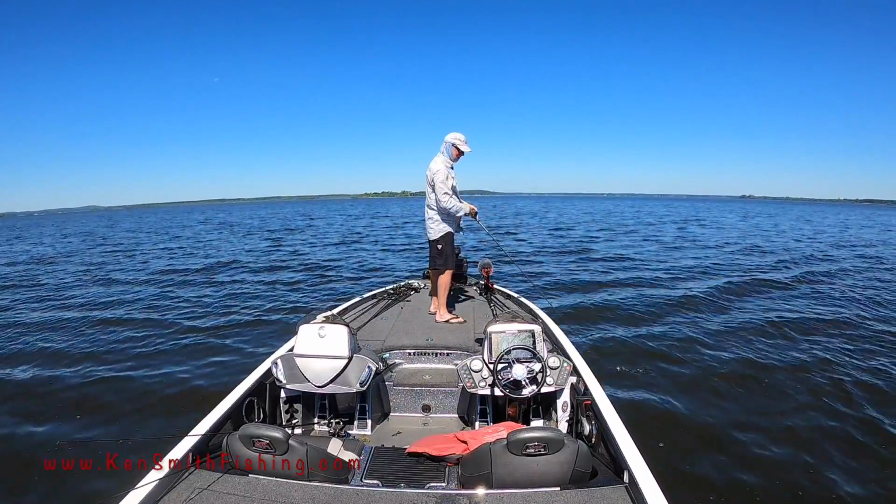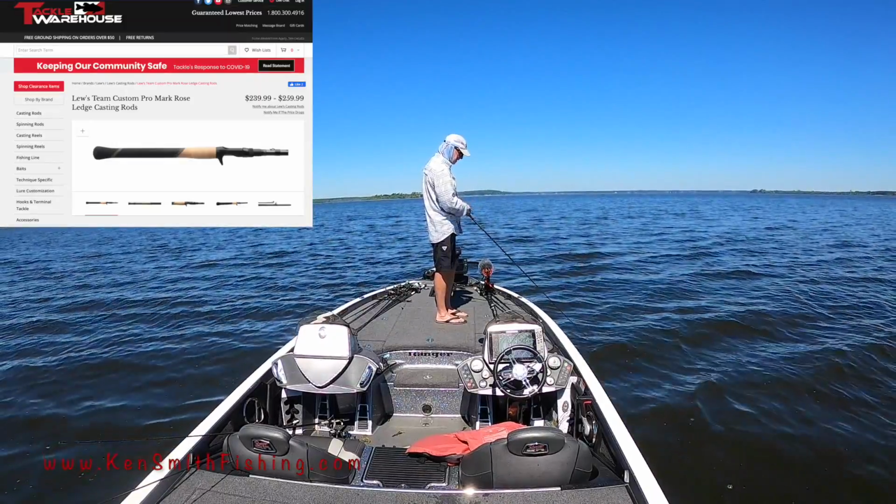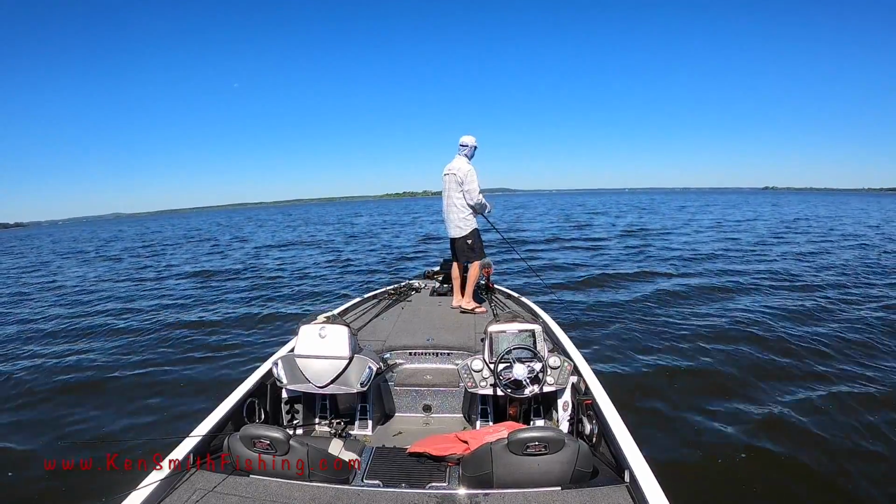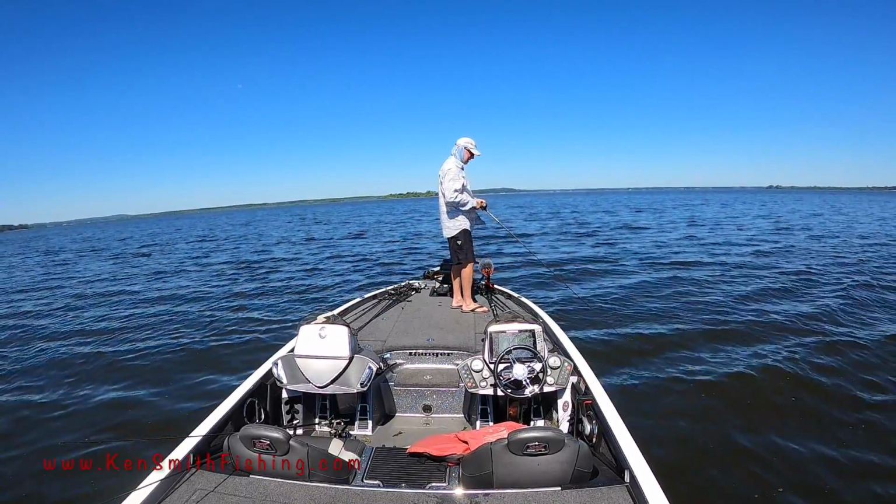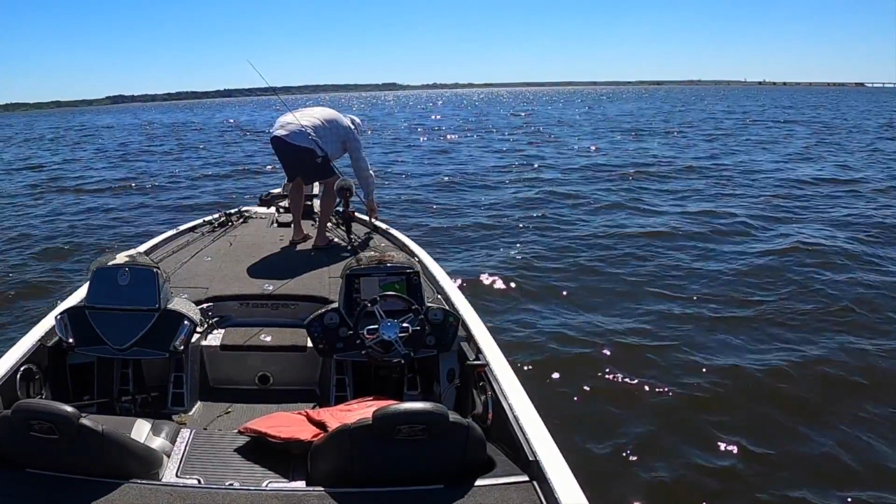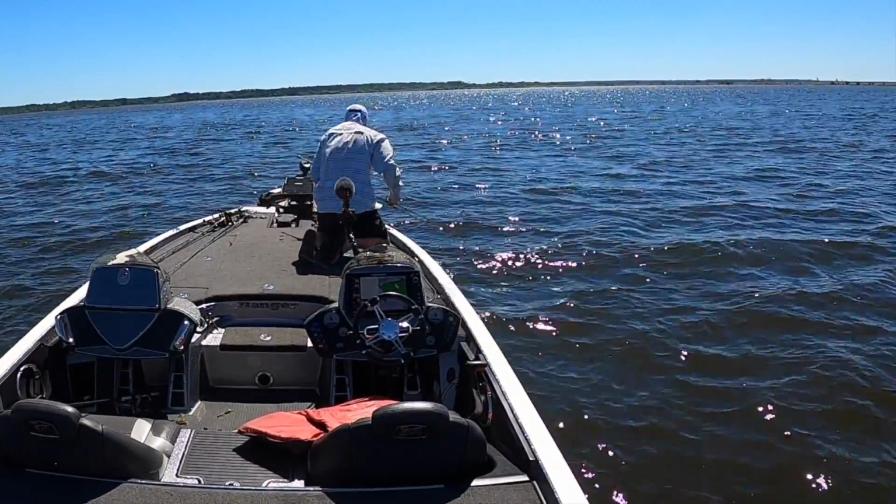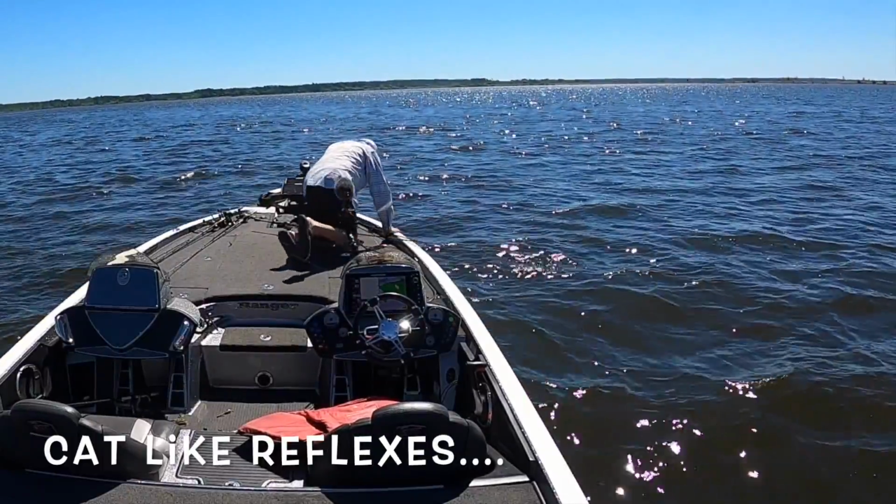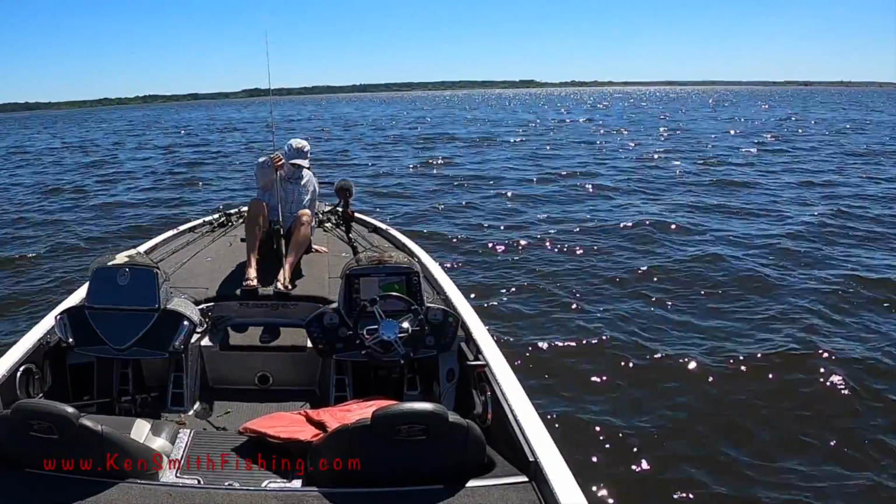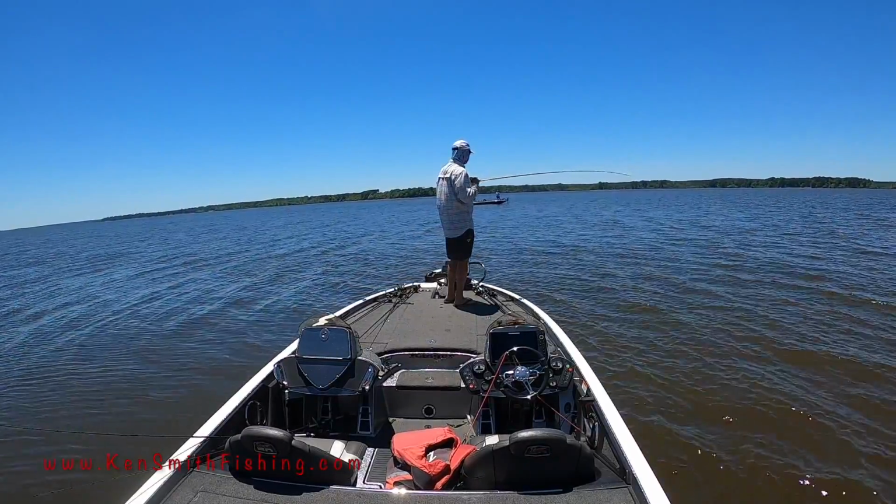Throwing a plow a long way with a 9-foot rod, I gotta tell you. That's that Mark Rose ledge rod. I ordered that rod by accident, but I gotta tell you, for this purpose right here, you can launch it. Good to know those rods will float a little bit. That was almost a problem. That one bit it just reeling it.